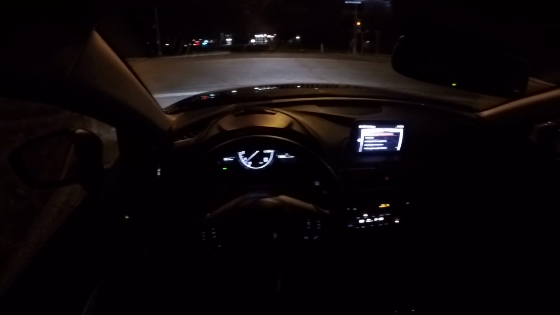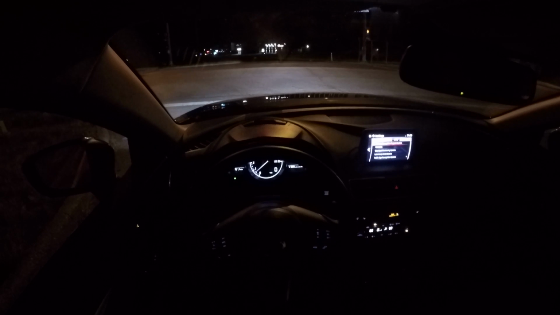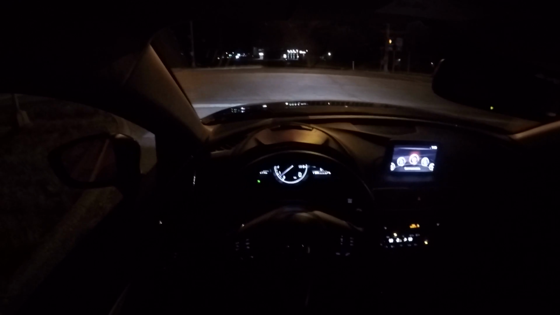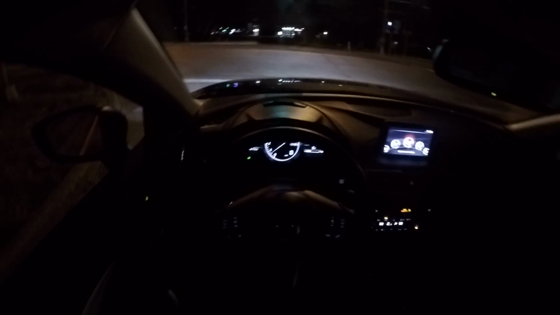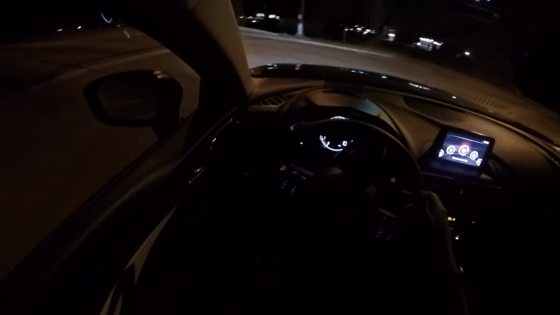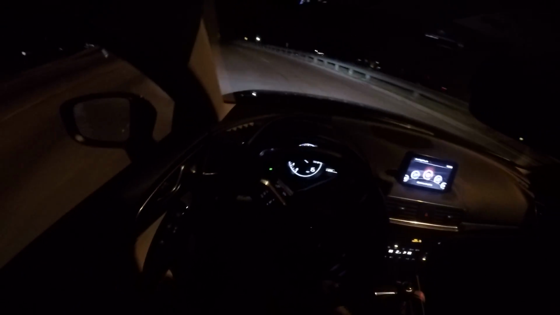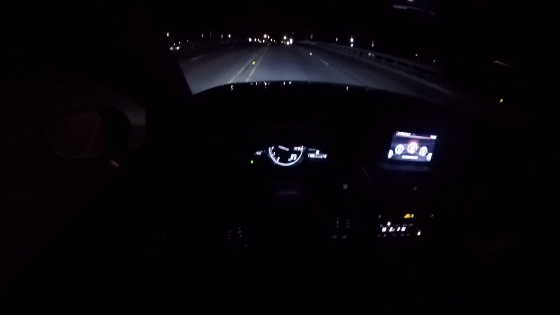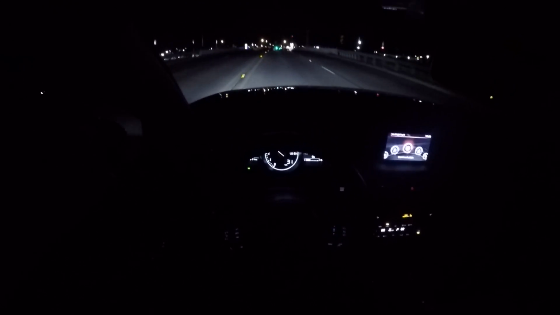This also has your smart city brake support, smart brake support. So basically what that means is there's a little radar up here in the windshield, so if you're about to get into a collision and it detects you're about to get into a collision, it'll actually slam on the brakes for you. That way you don't hit the car in front of you or hit the kid in front of you or whatever obstacle hops out in front of you at that time.